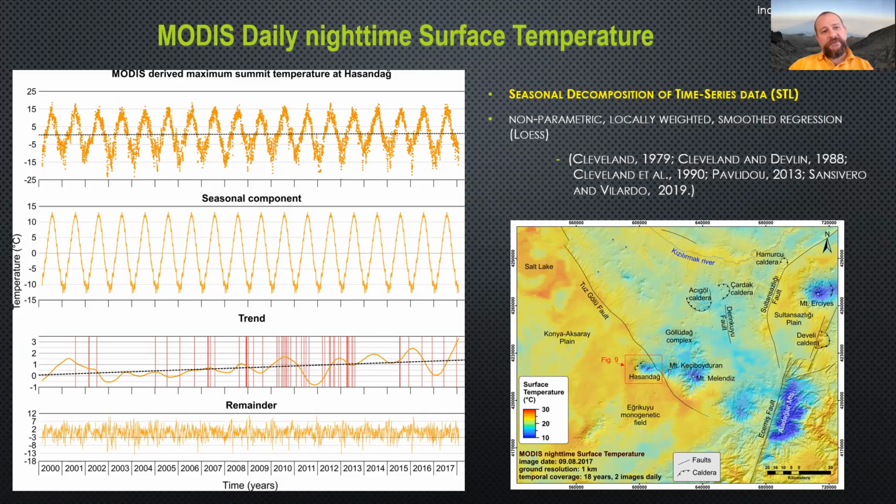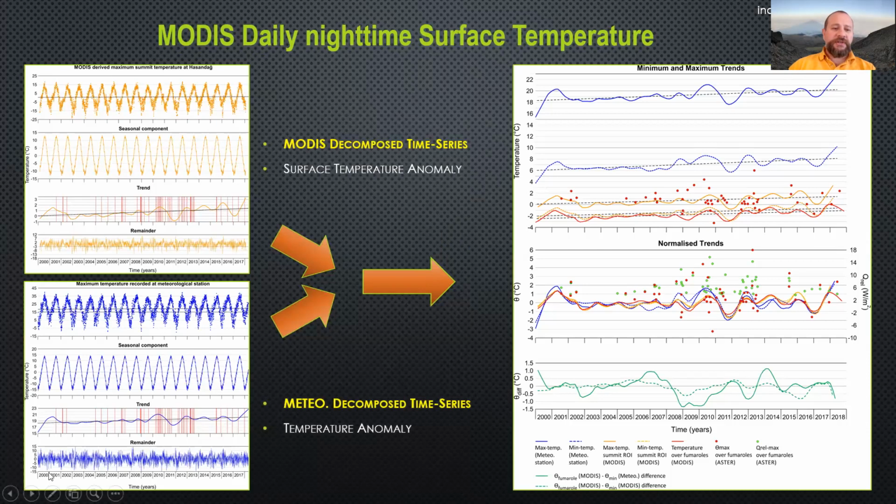To test if this is a real anomaly, we compared it with meteorological data from a meteorological station 30 kilometers away from the volcano. We have similar trend values along this time, which means the data is quite comparable with meteorological data, and those small anomalies are mostly related to meteorological events.